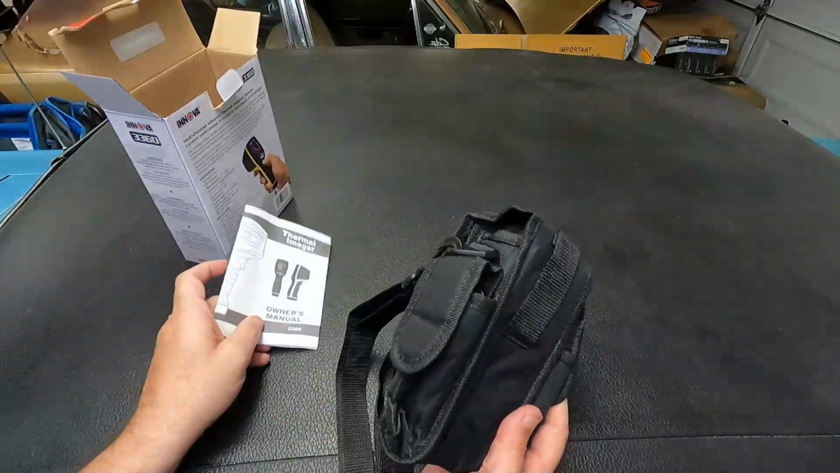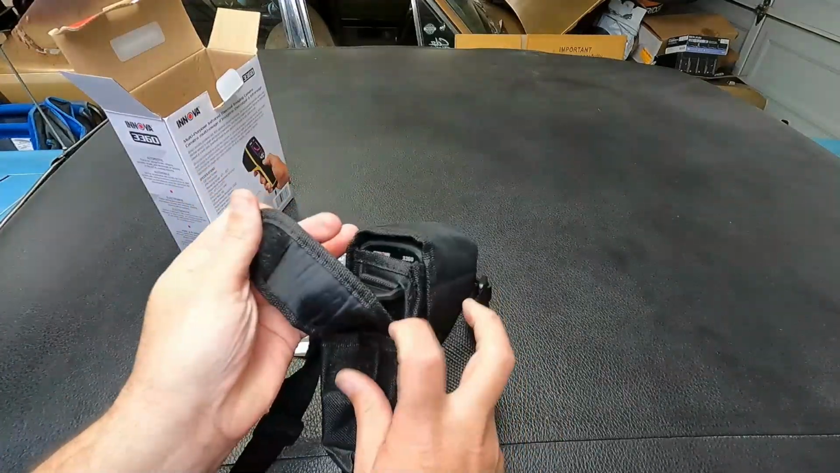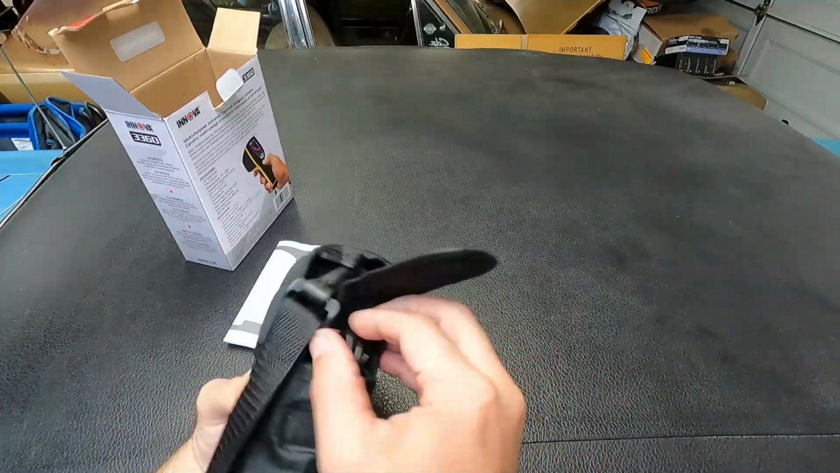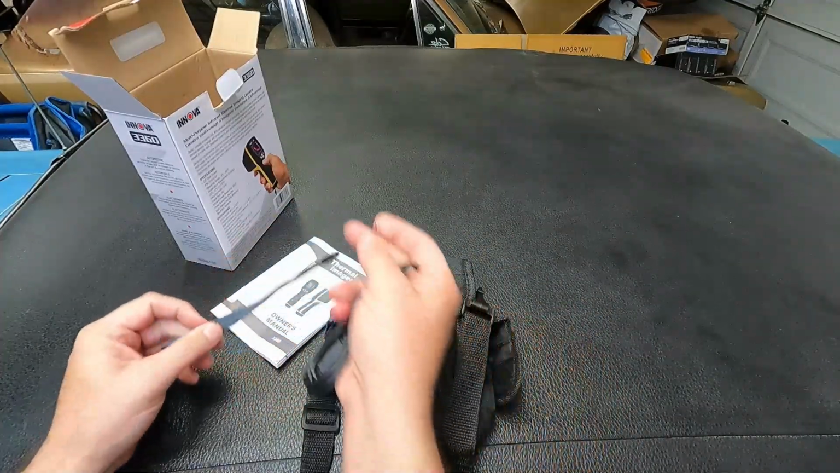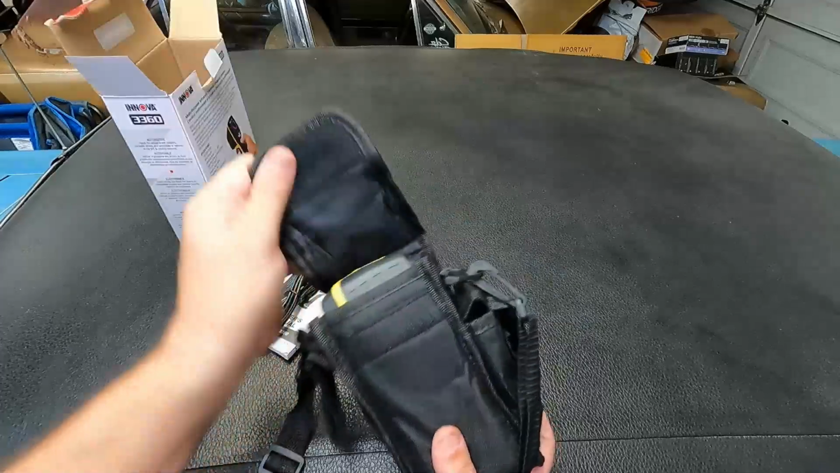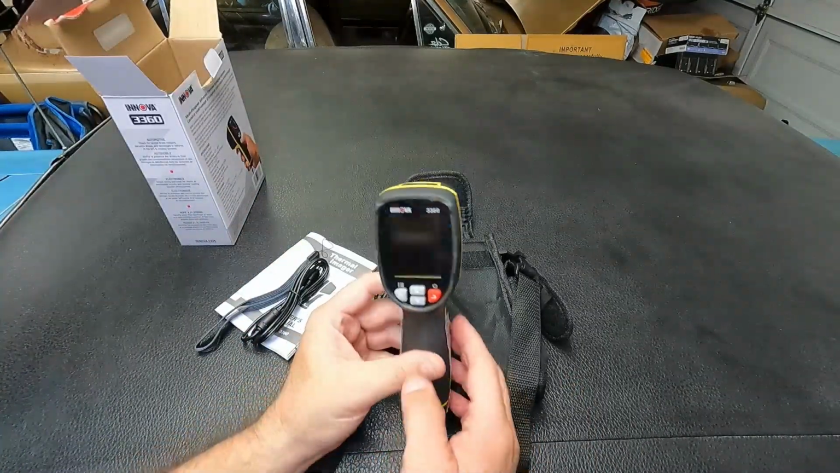Now it comes with an owner's manual and a nice case here. Looks like the case has got a couple little side pockets, and it looks like this one has our data cable and a little lanyard that we can attach. And let's take a look at the tool. It requires 3 AAA batteries. Let me go grab those and we'll install those.